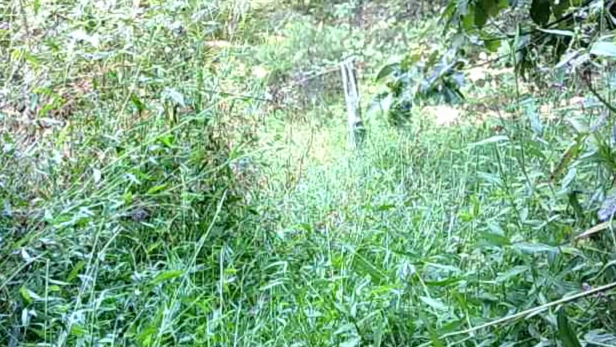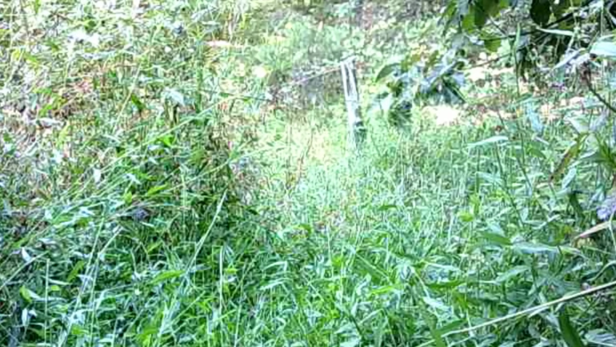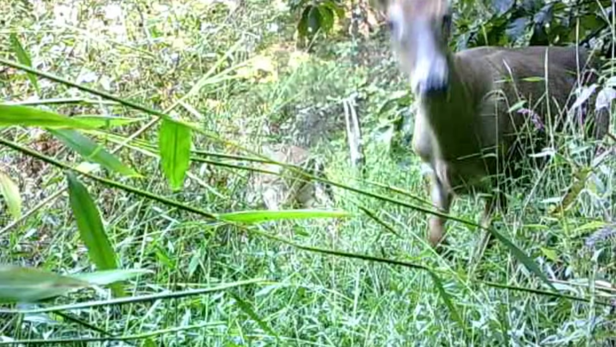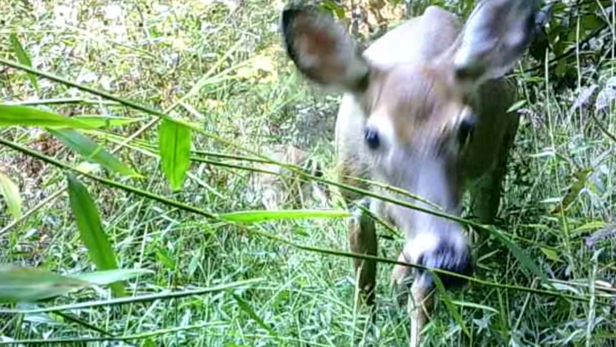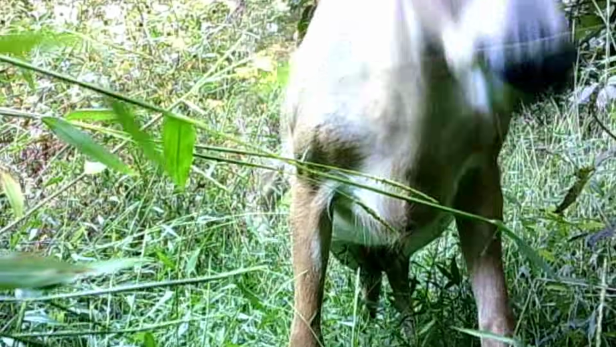Now down at the pond, the weeds are finally dying off. I noticed they're dying. And the deer still love this place. They eat on these weeds. Eat them all. Beautiful doe.